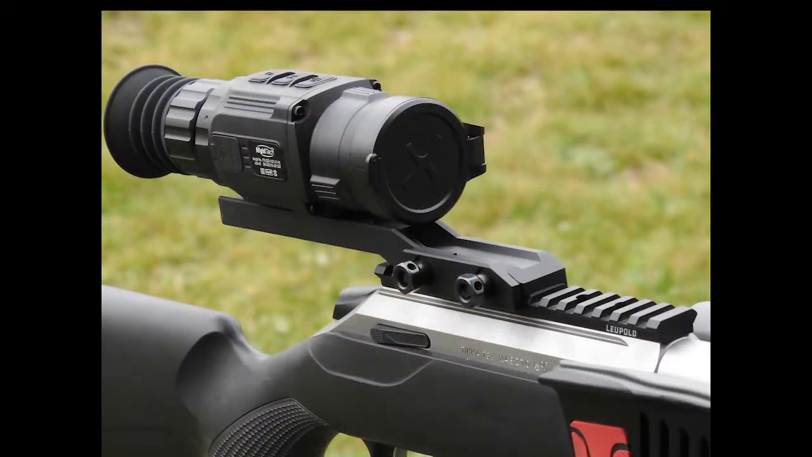Mounting is via a Picatinny rail, so if you don't have one of those you will need to get one if you want to mount the scope.